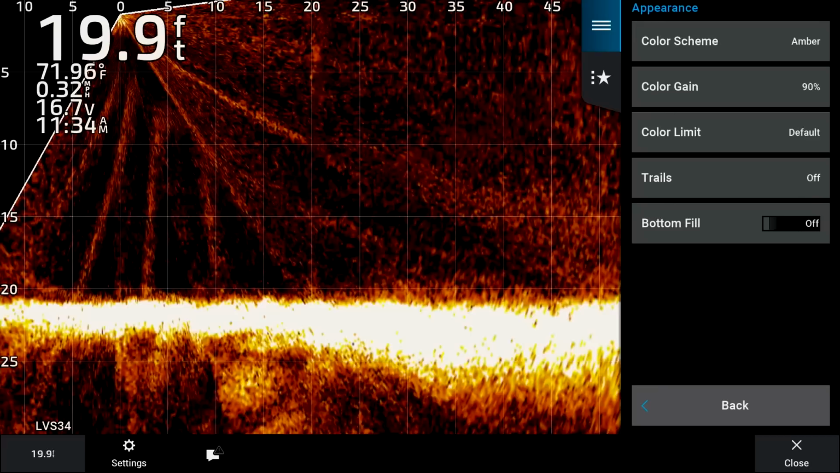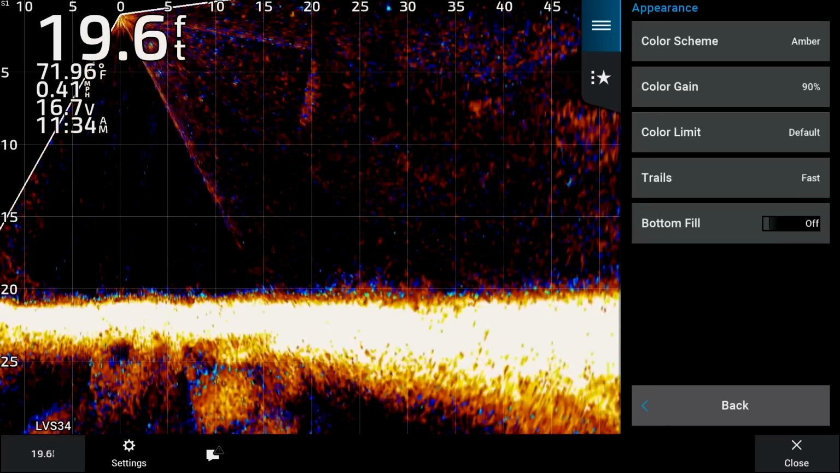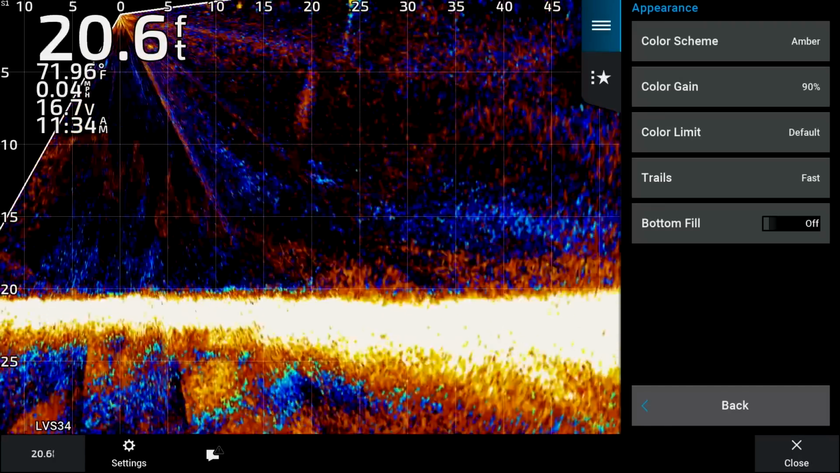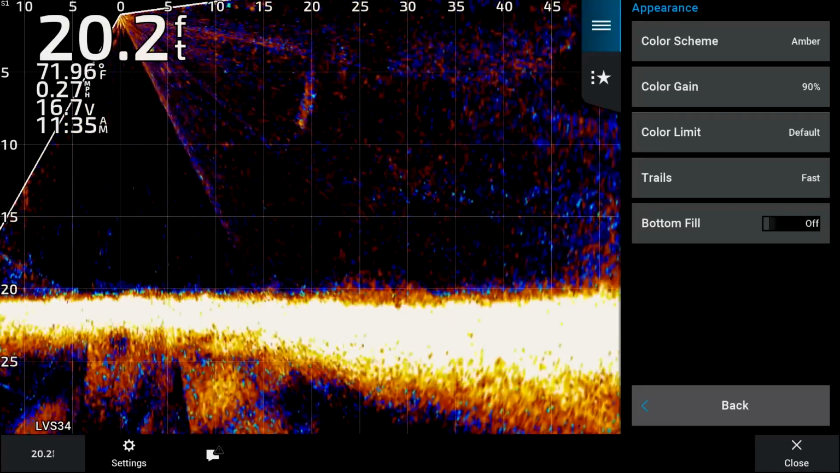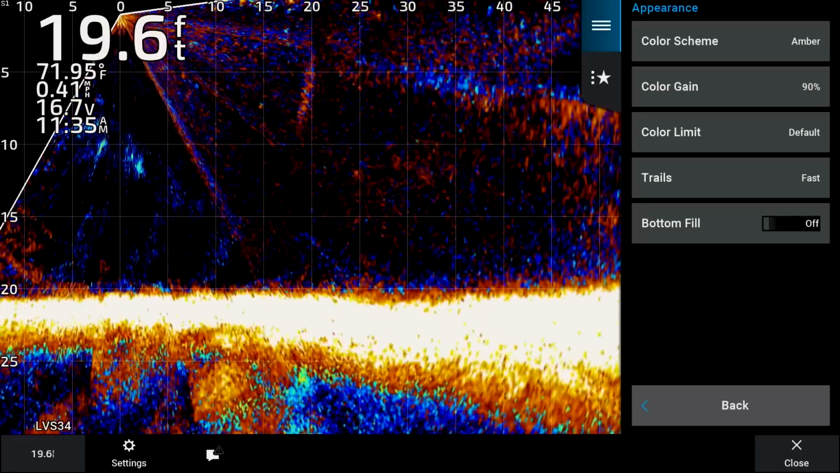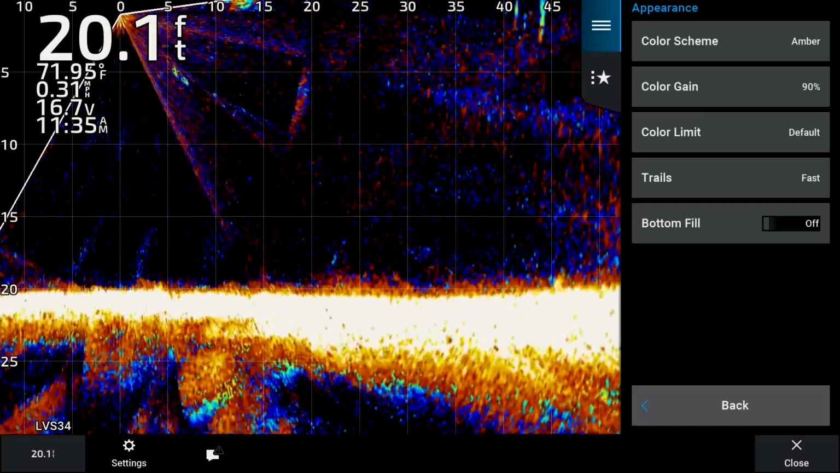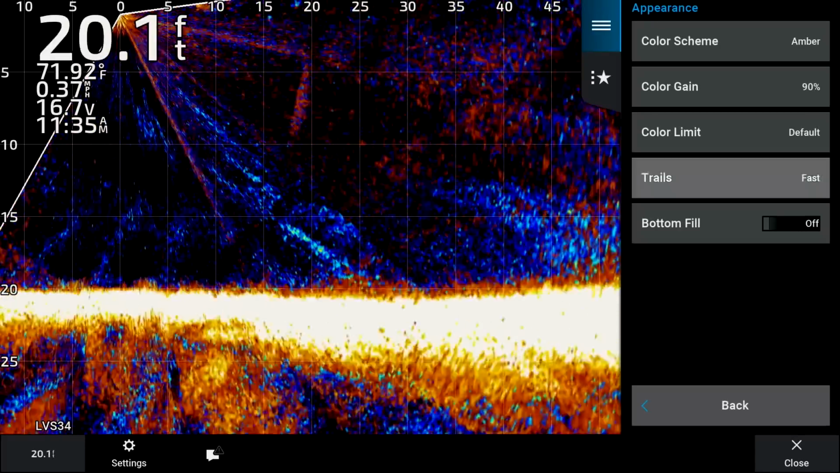But what trails is basically, I'll show you guys real quick. If you do turn that on, say we turn it on fast, basically what happens if you do cast this into the water here, it's gonna leave a trail behind your bait, or a trail behind the fish, and it's just something that I don't like. I like a lot less clutter on the screen. If you are fishing some deeper water and maybe you are struggling to see your jig, maybe that's something you want on, just so you can see that. But again, for me, I like a lot less clutter, so I always leave trails off.